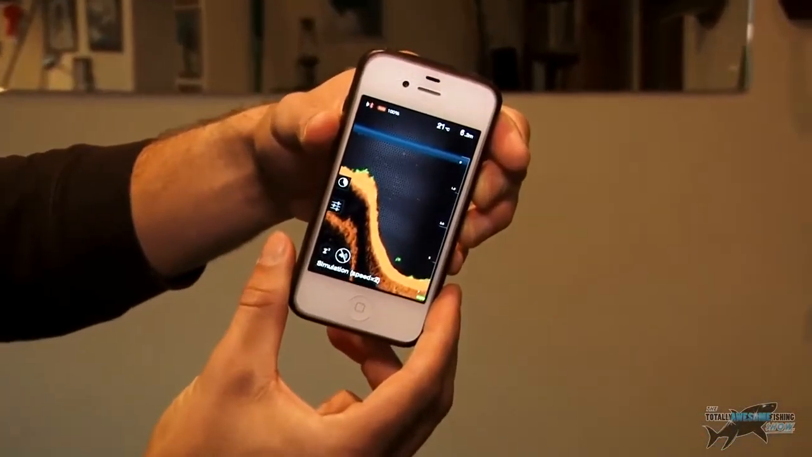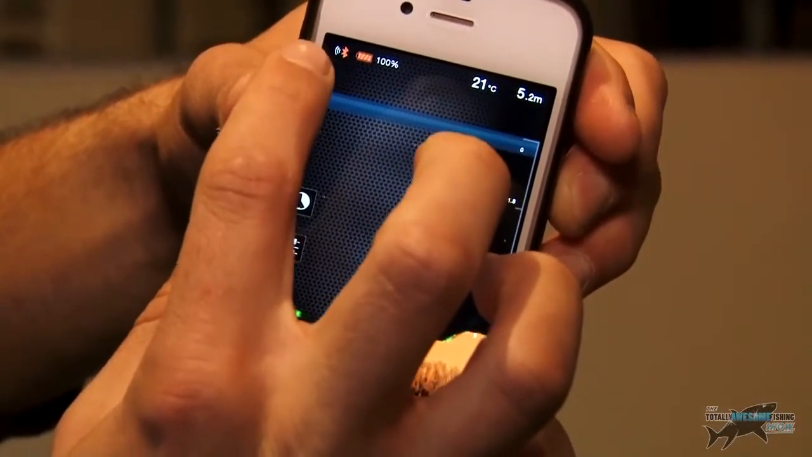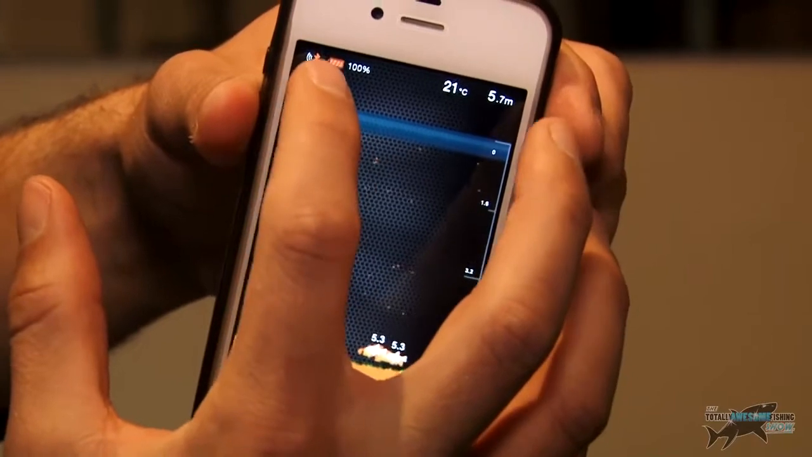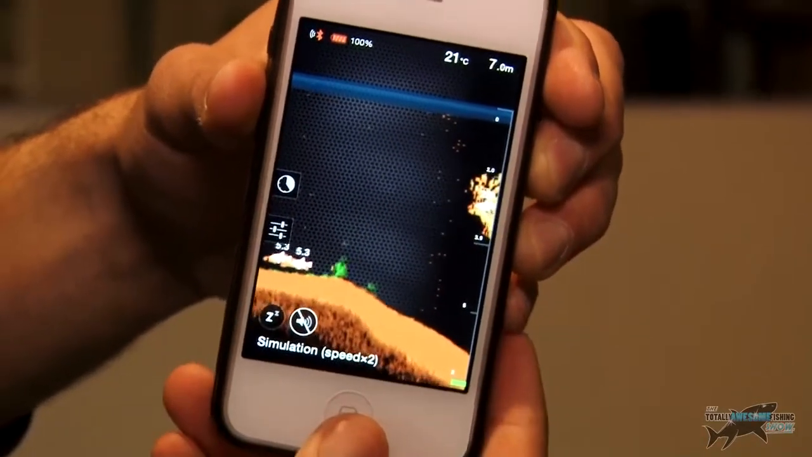So again, really good detail, runs really well and things like that. And I can see it's got Bluetooth signal up there. It shows me the signal, because obviously it runs by Bluetooth. The further you cast it, the less signal you'll get, I guess. And it's got the percentage of the Deeper device, the battery. So that's really good as well.